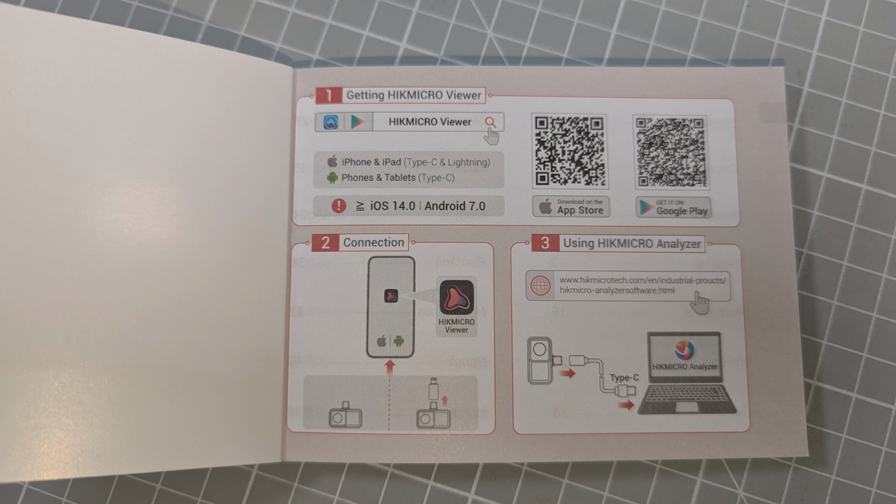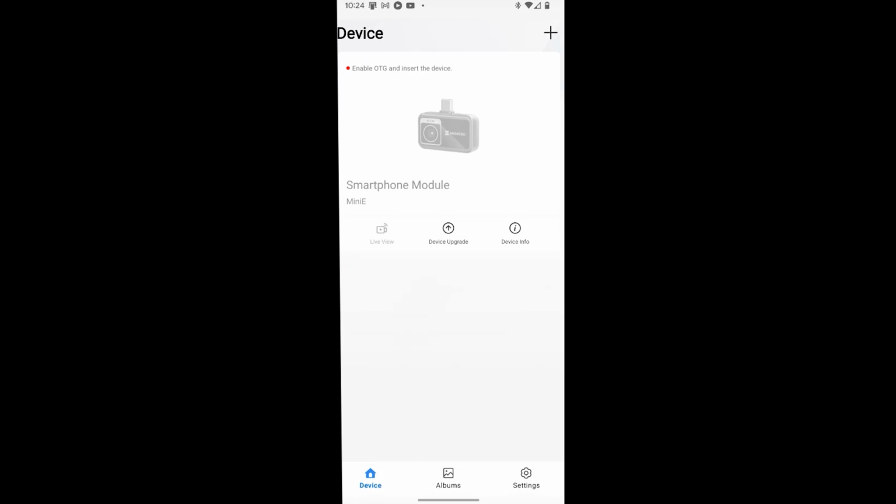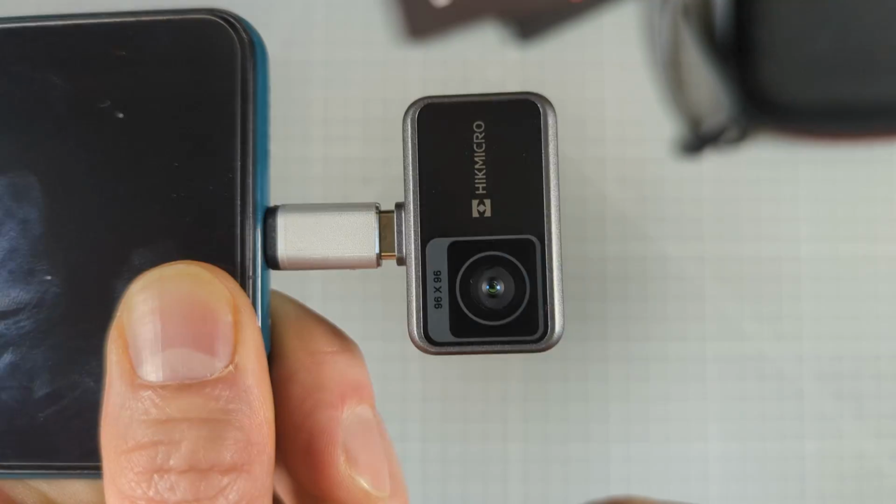So the first page of the manual, of course, covers how to connect this all up. So it very much is a matter of just going off to the various app stores for your phone to download the app and install it, or to download and install the application then for your PC. And once you've done that, you then just simply need to connect the camera up to your device and we're ready to go.